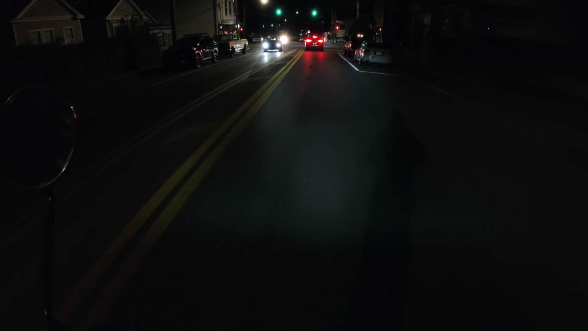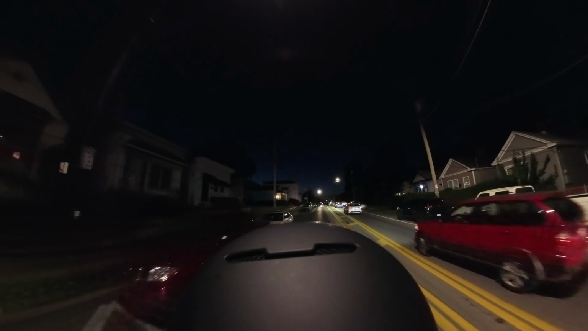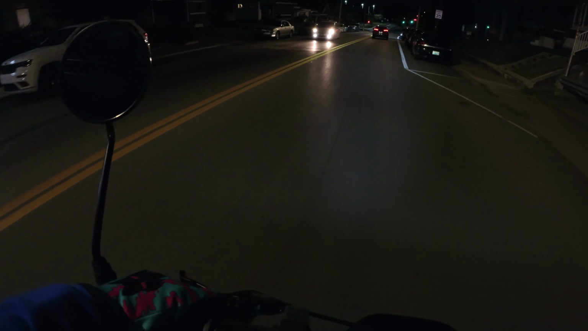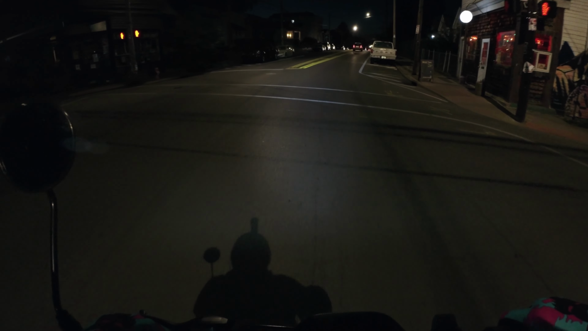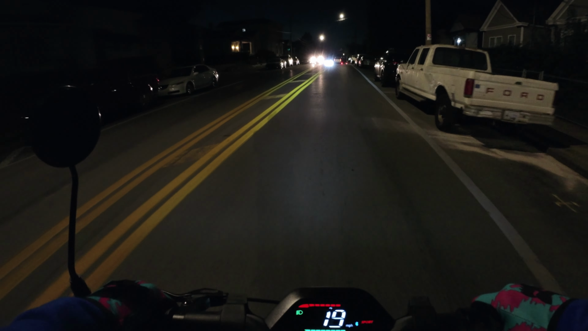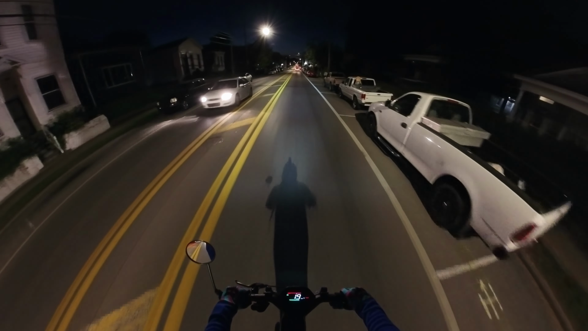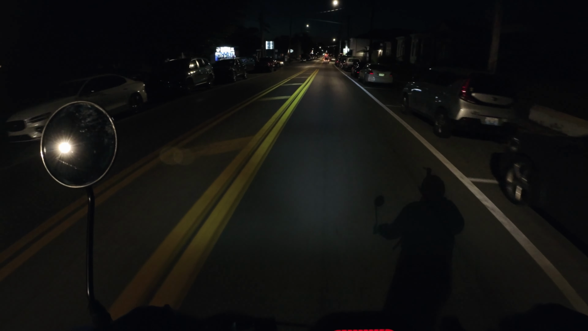So I'm going to turn around and go back the other way, because this is Goss Avenue, just passing Texas Avenue. This is the Germantown neighborhood, which I've done videos through before on plenty of other vehicles, like bikes and the little Honda Navi that I've got. I think that's the first time I've recorded a video going through on a scooter.